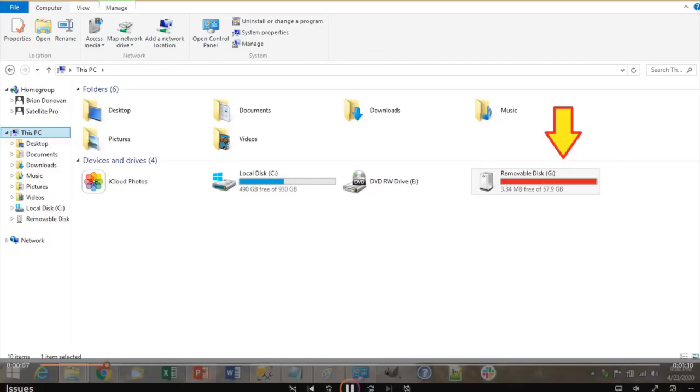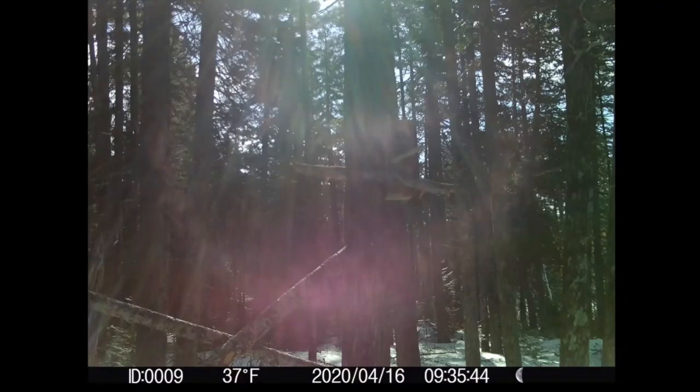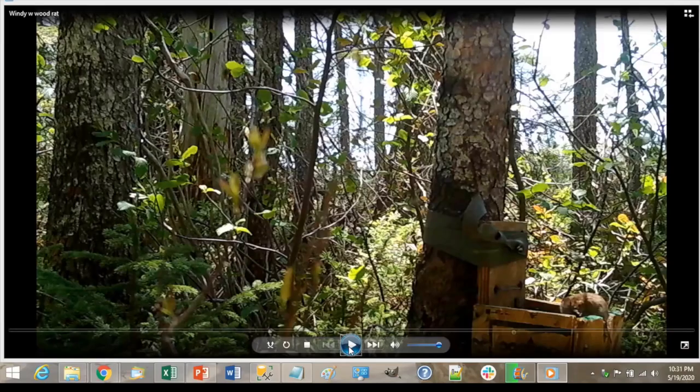SD cards, they'll fill. There's 60 gigs, nothing free on it. You get things like the sun will start to trigger cameras depending on how you set them. So I try not to set the cameras pointing where the sun's going to be. I try to move them away.